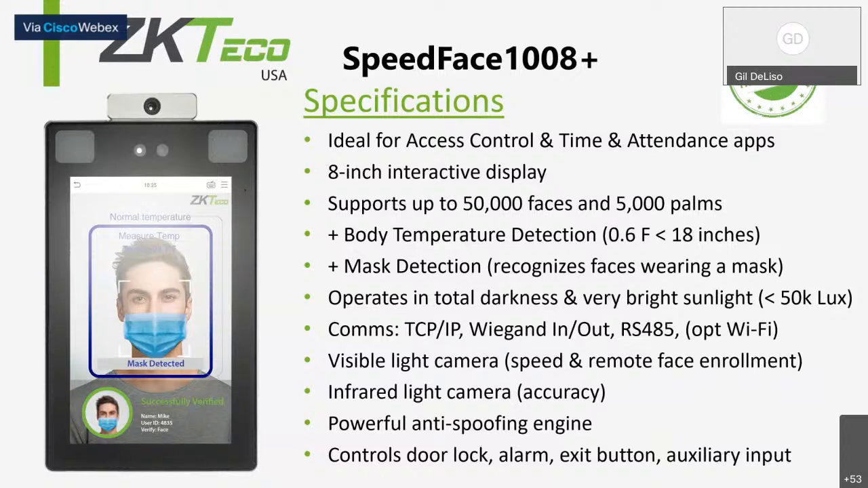You can remotely enroll the user's face by simply importing a photo of that person into the database, and then it works on learning how to identify that person in real time.